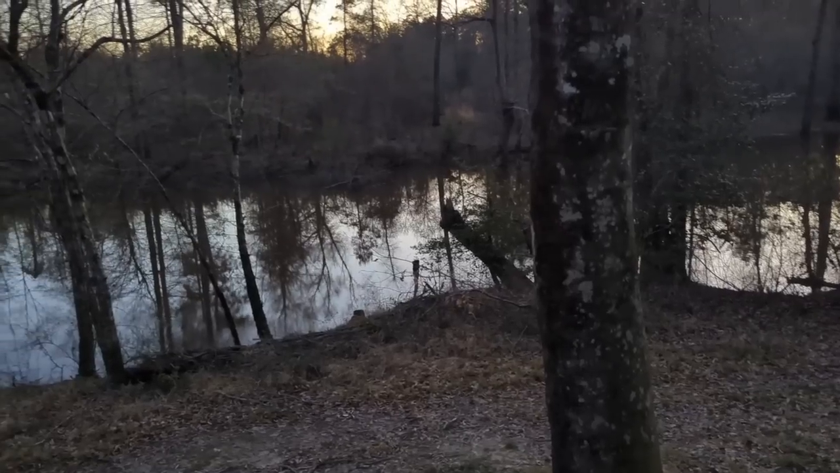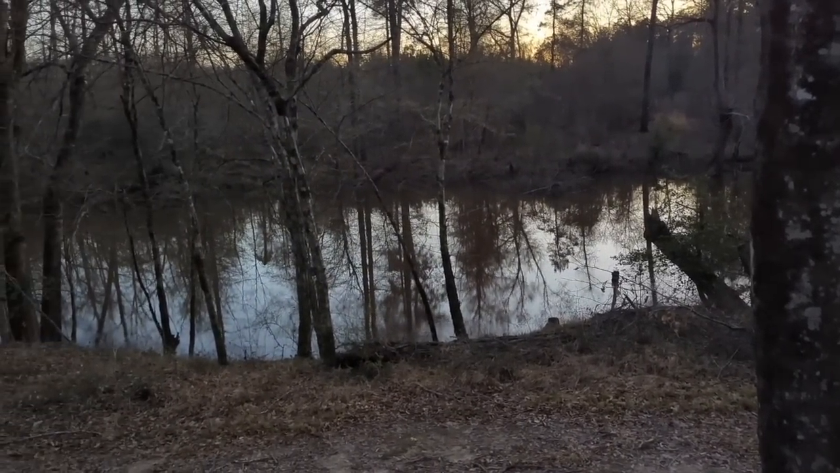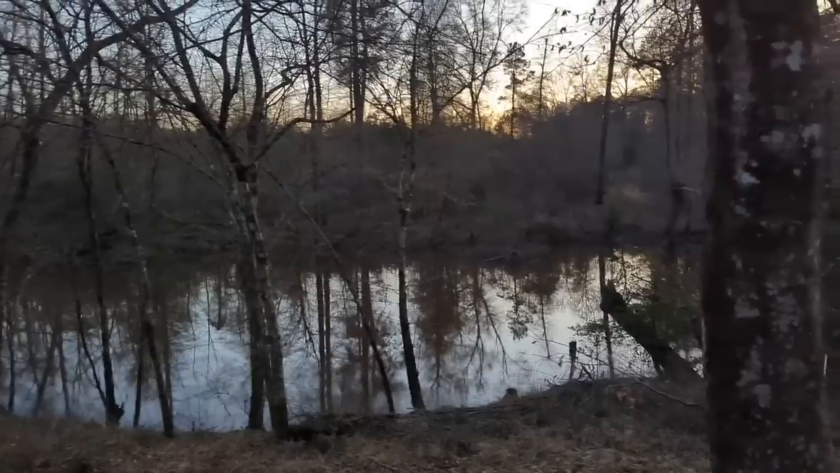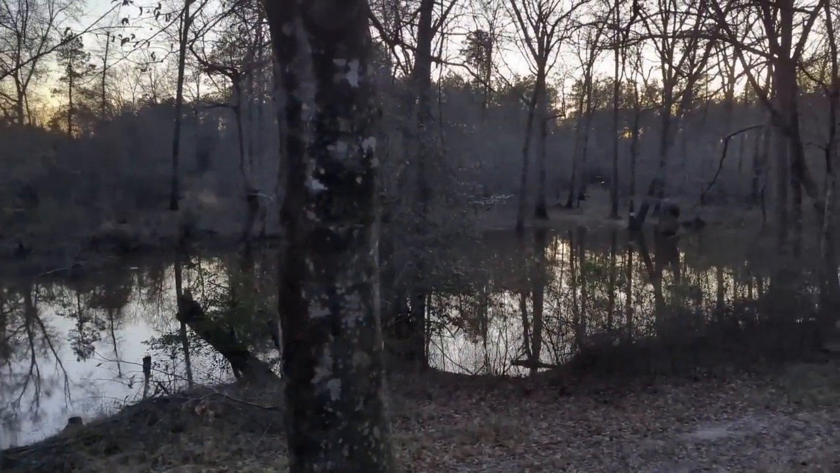All right, we're in here in the stand this evening, waiting on this boar. He's been coming in every night about 8:30. So we wanted to get in here a little before dark. It's starting to get pretty dark out there right now. Sun's gone down. We're gonna wait a little bit and see if we can kill this dude tonight. Y'all check this out. That's my view for the evening. Pretty nice scenery right there. Get to sit here and watch it get dark.